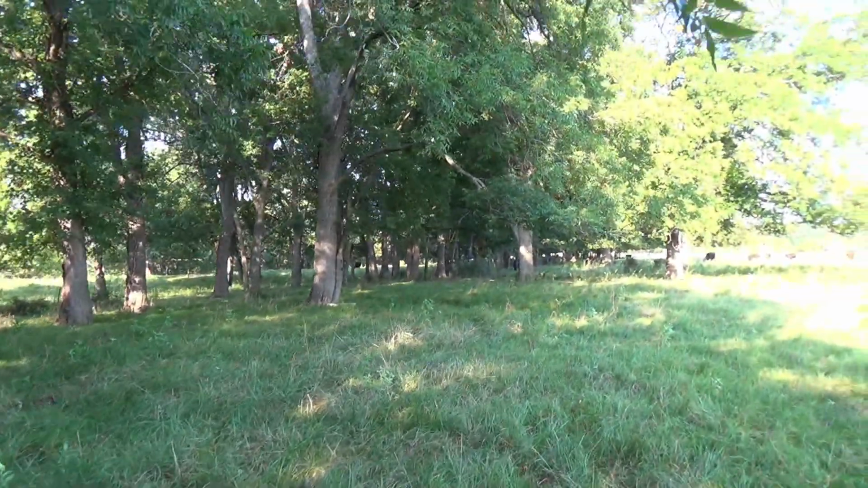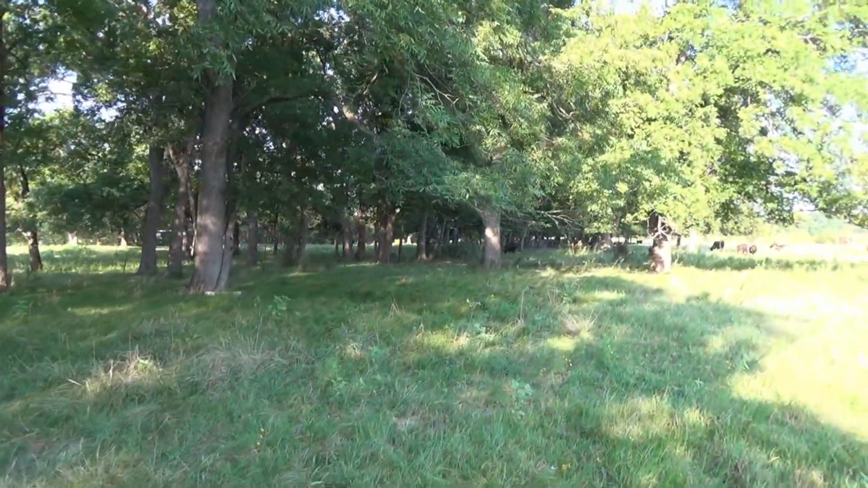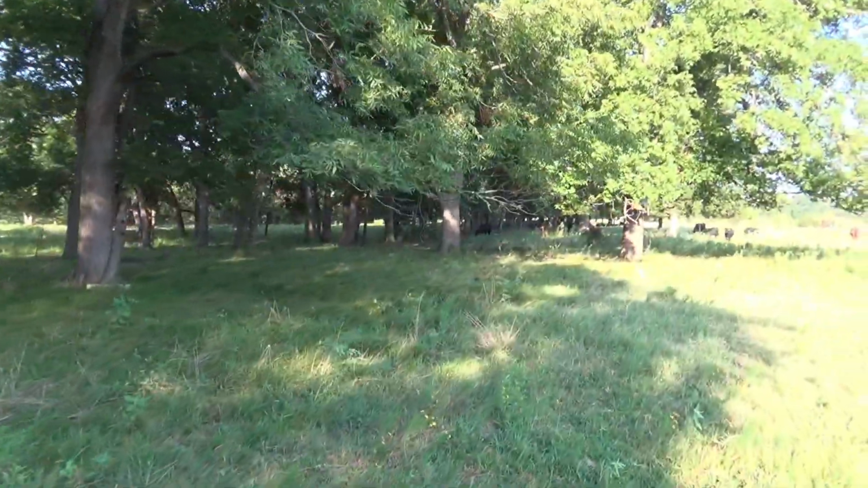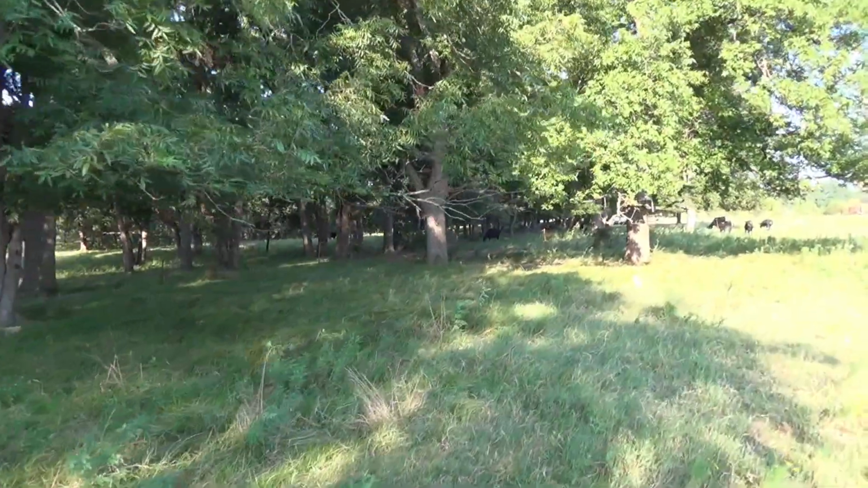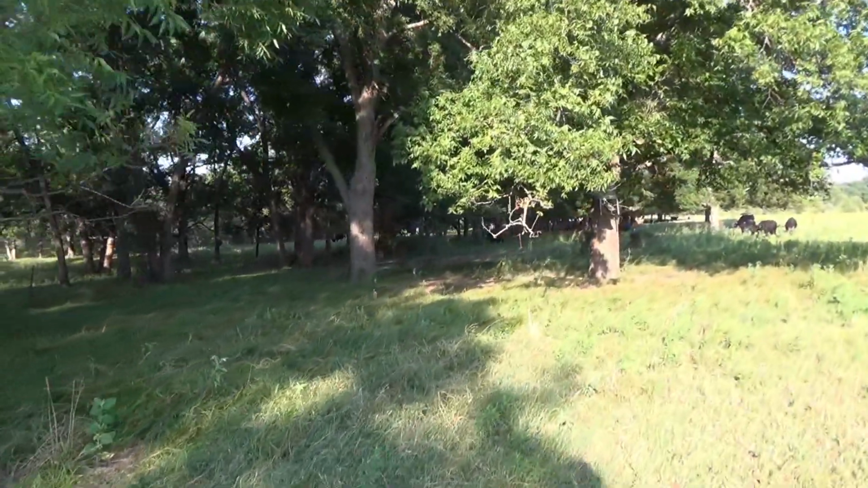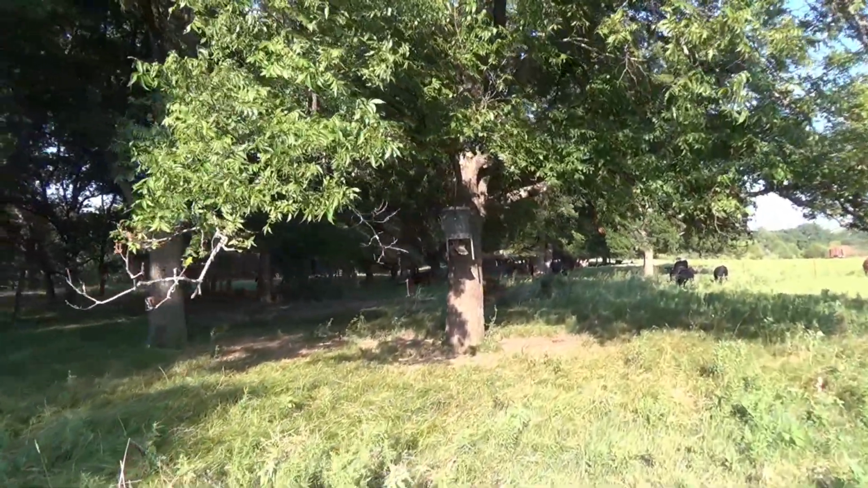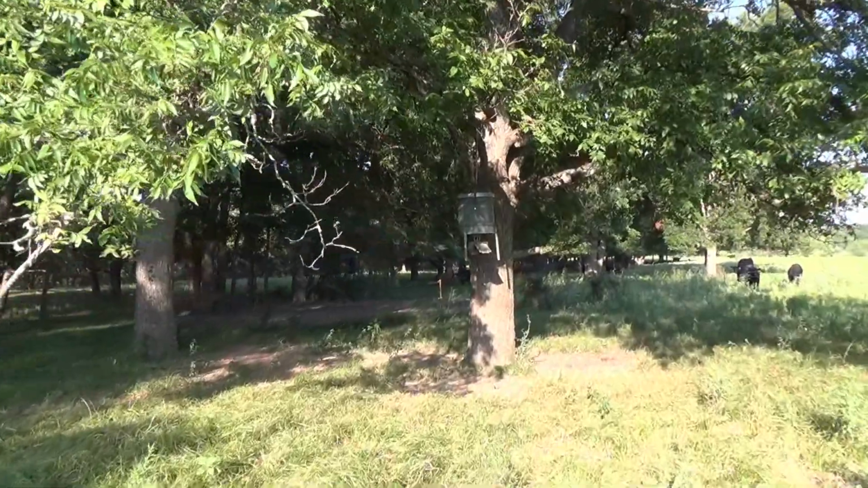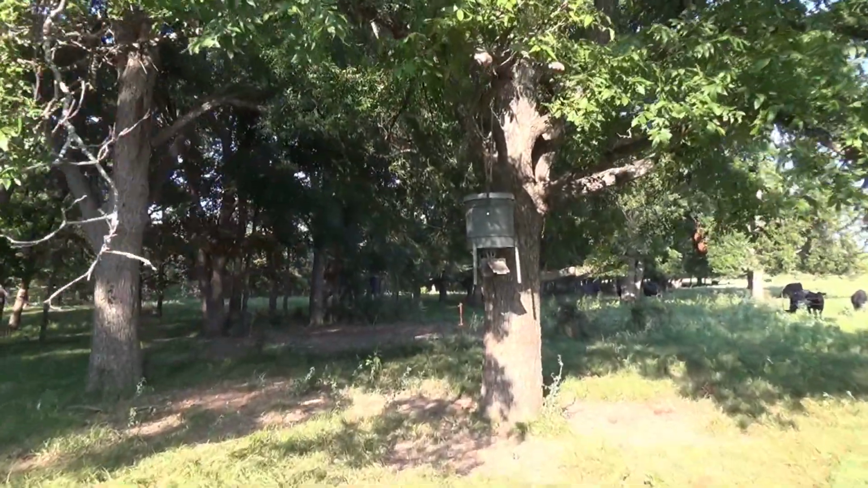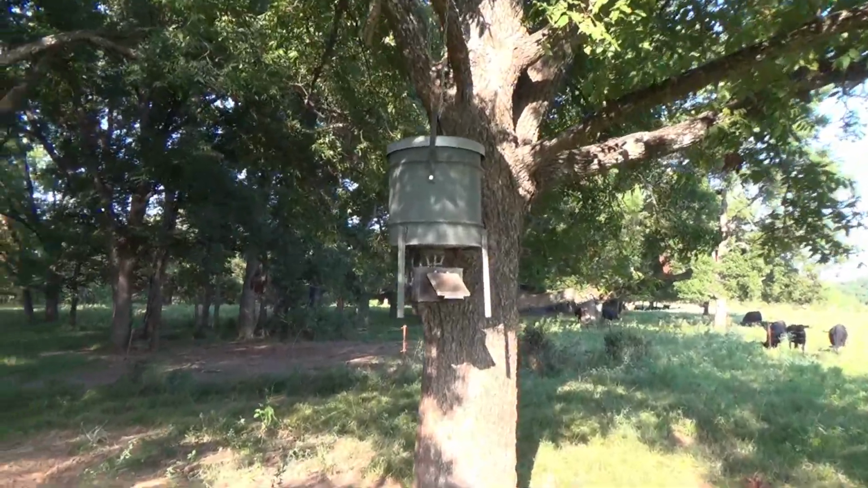Let's walk over here and let me show you the feeder that I've had set up for about a week now. We'll see if there's any sign on the ground there. This is a hog killing place though, friends. This thing will hold a couple of bags, probably around 80 or 100 pounds of corn. I've killed a lot of hogs over this.